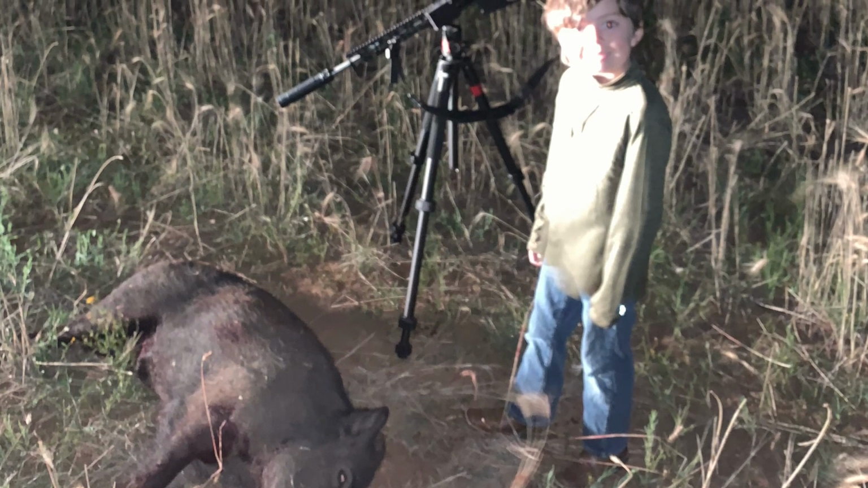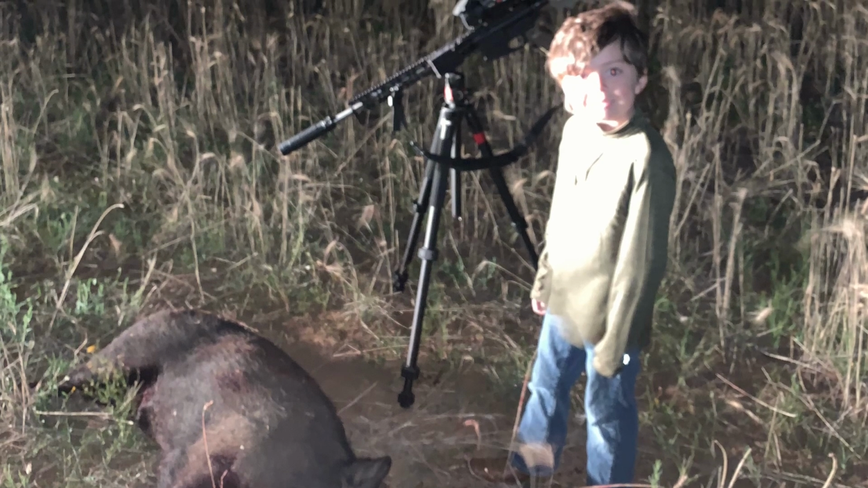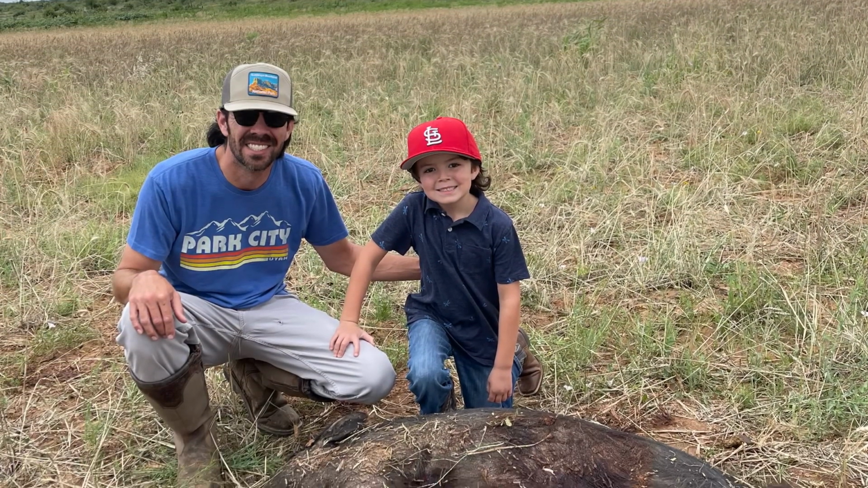That's a 6.5 Grendel, 18-inch Odin Works barrel with a Rugged Razor 7.62 suppressor, Burris Thermal BTS 50. Here's the next day, a little bit better daytime photo.